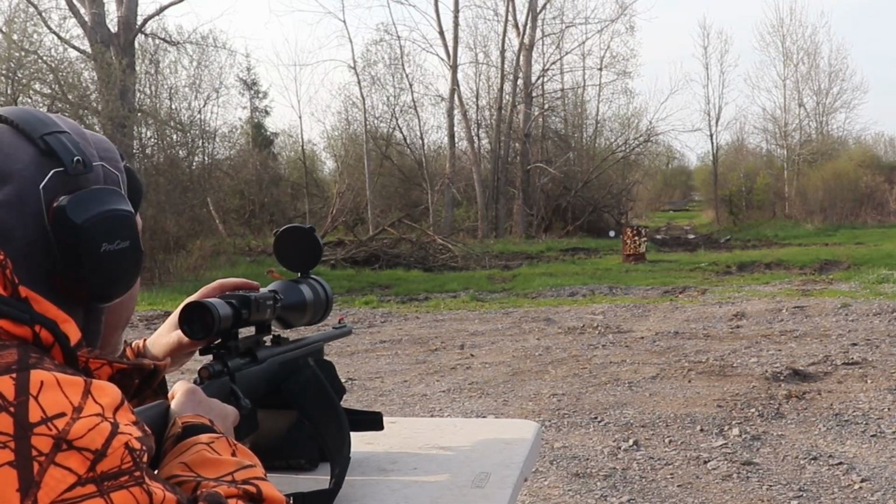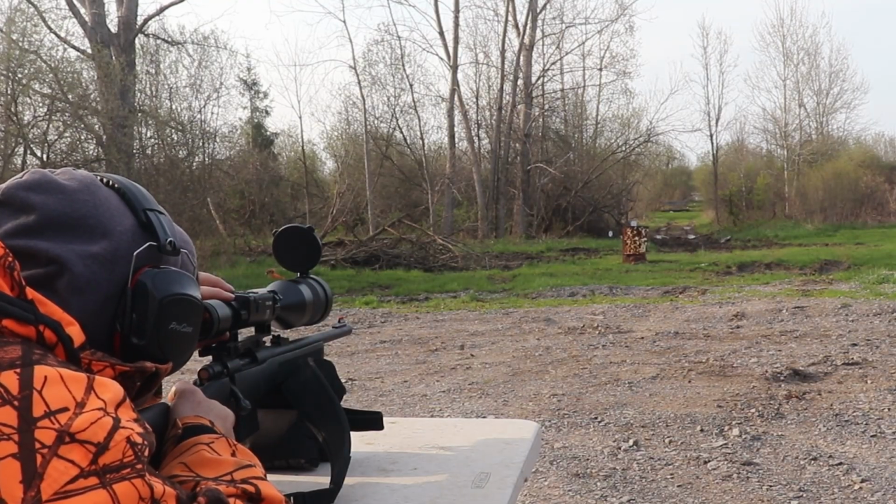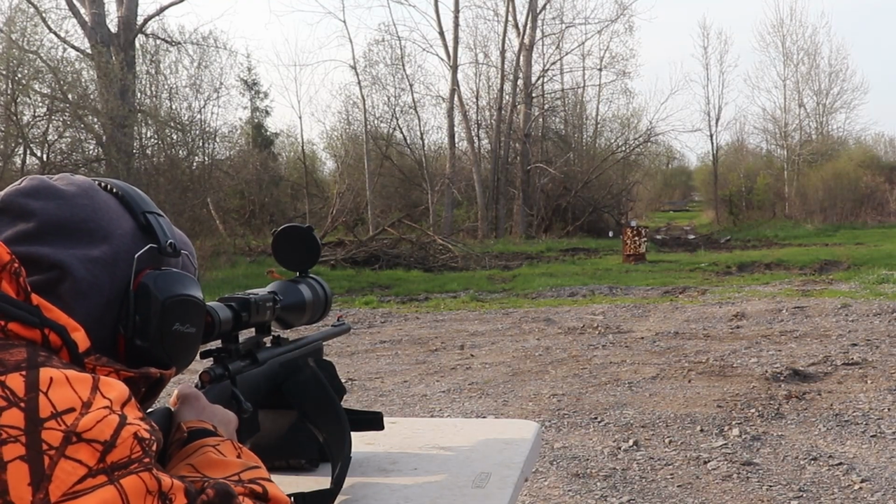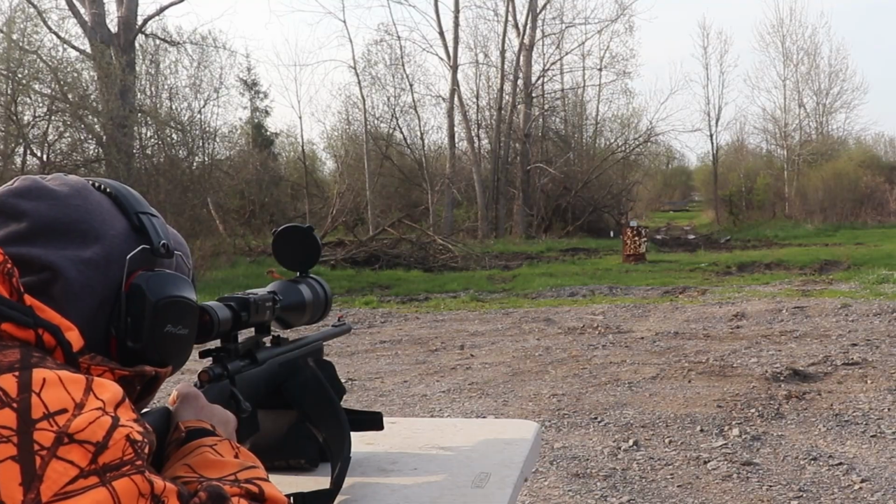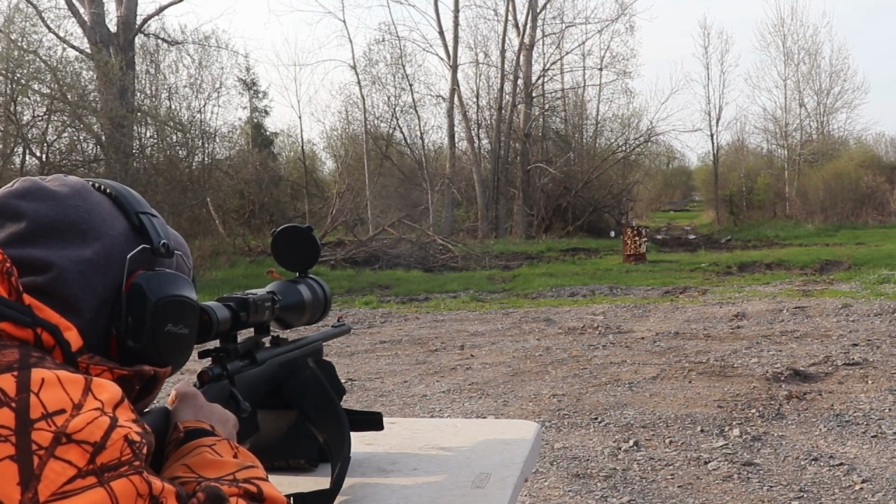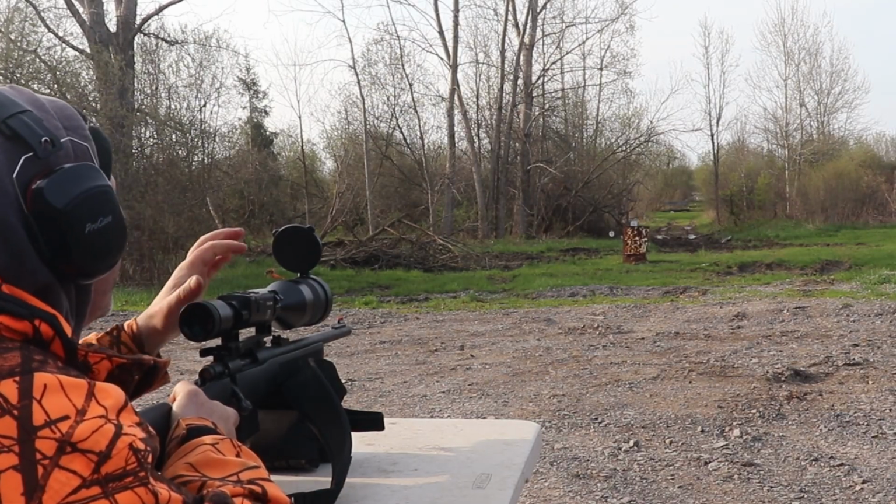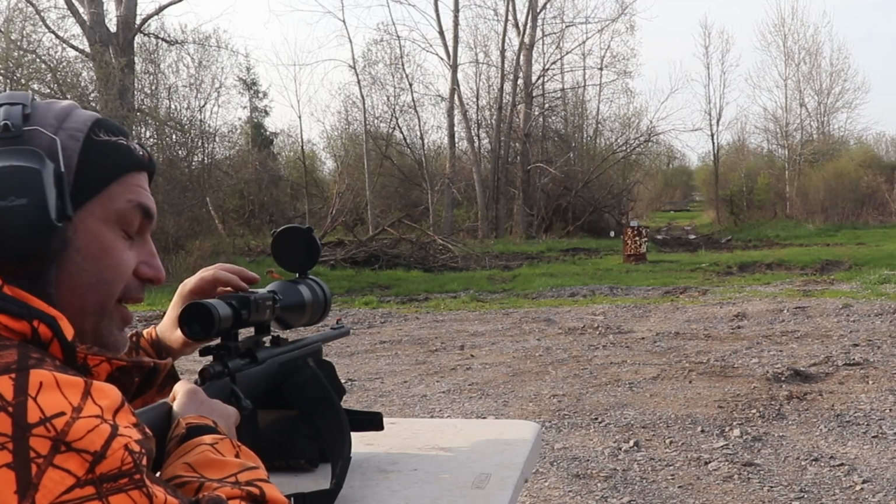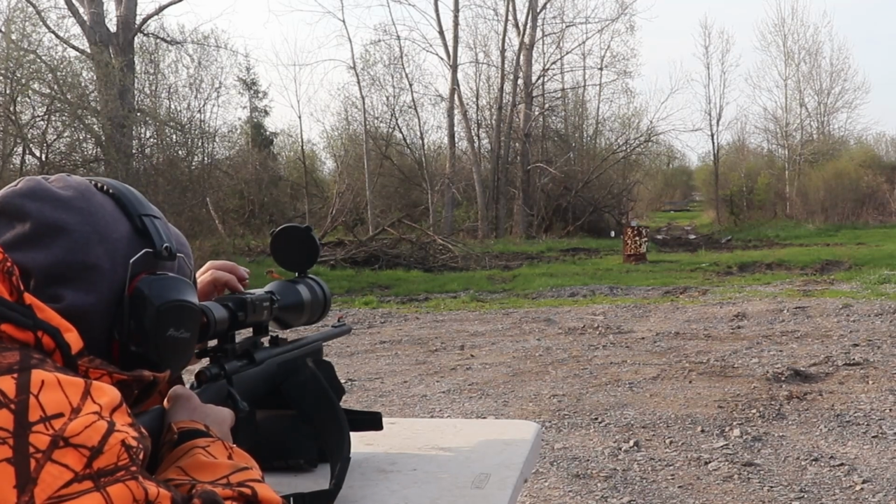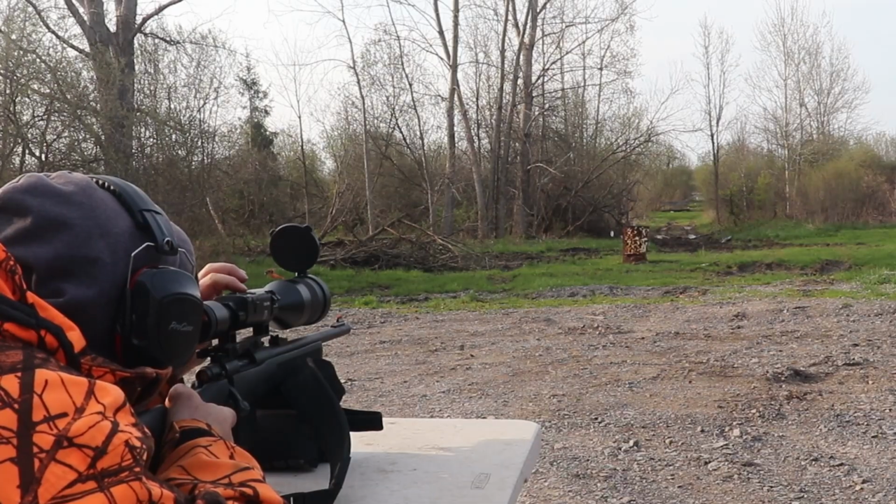I want to try zeroing it in. It's supposed to be pretty easy to zero. I want to take a shot and see if I can hit the same shot in that, what's it called, that drum that's over there. Alright, so I've got it. I found it. It's got a nice hole in there. Let me see what I can do about getting it zeroed here. Settings, zero.